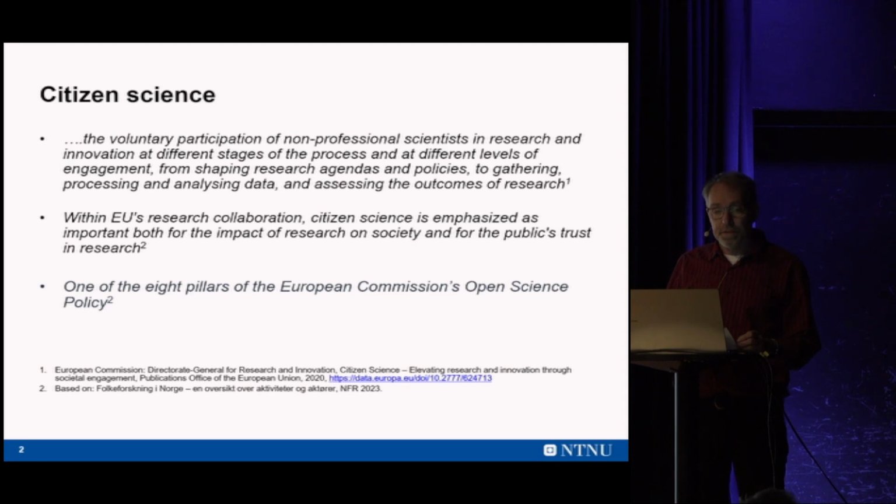Furthermore, they stress that within the EU's research collaboration, citizen science is emphasized as important both for the impact of research on society and for the public trust in research, which is very important, especially these days. The importance of citizen science is further emphasized since it's one of 8 pillars of the European Commission's open science policy.